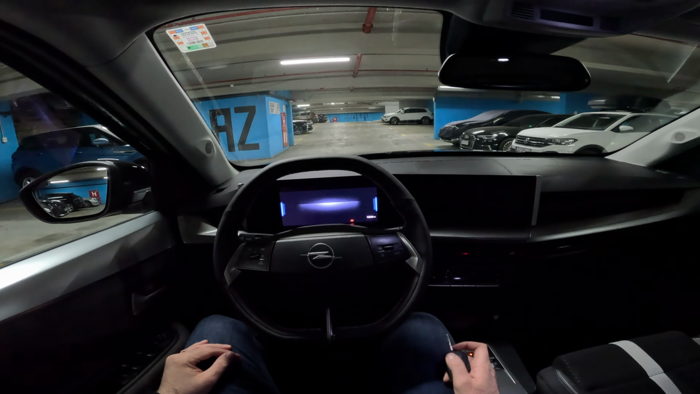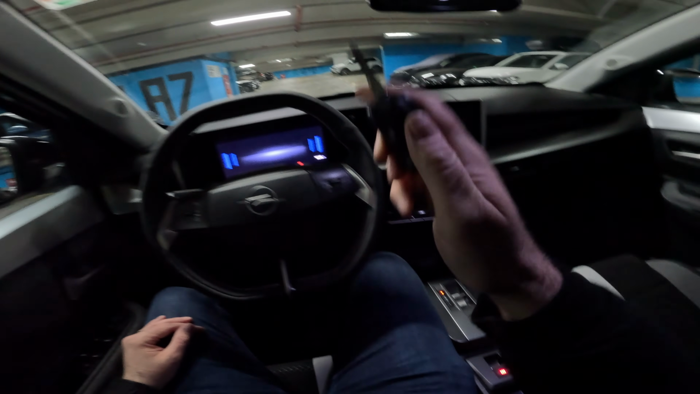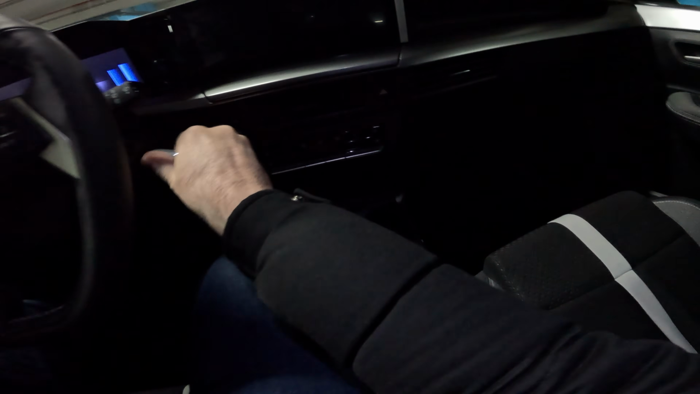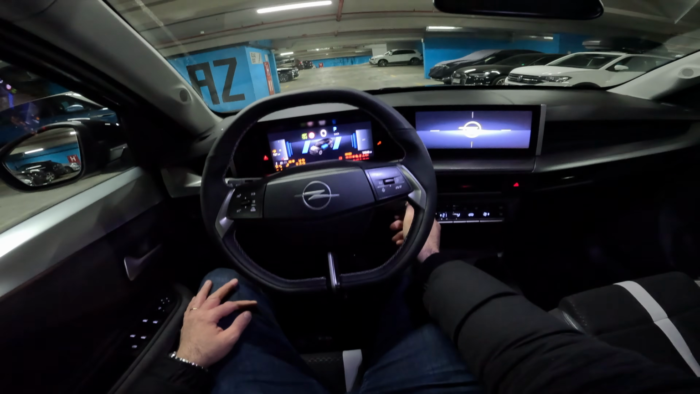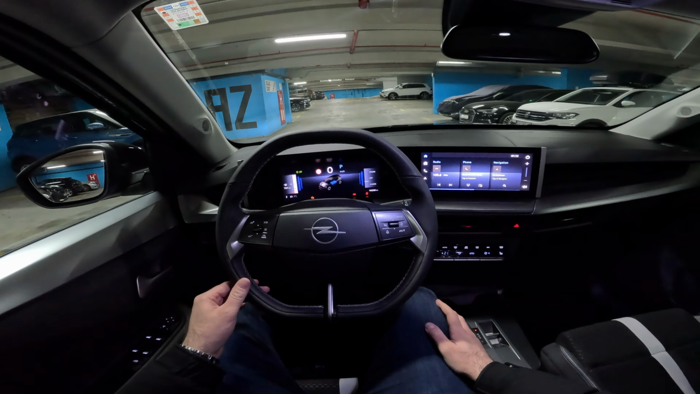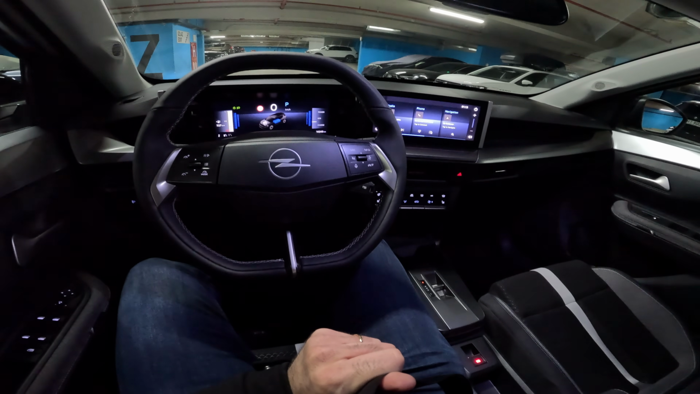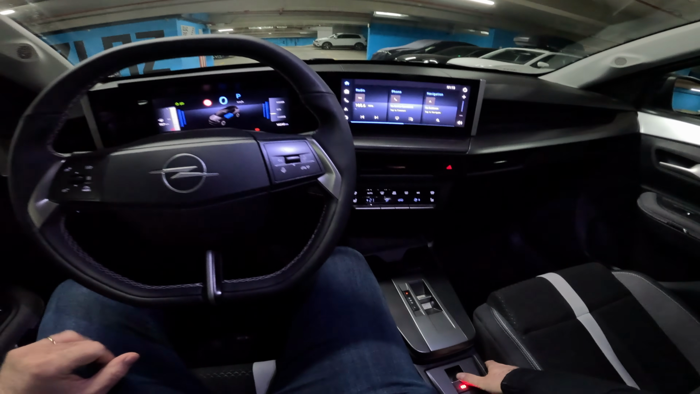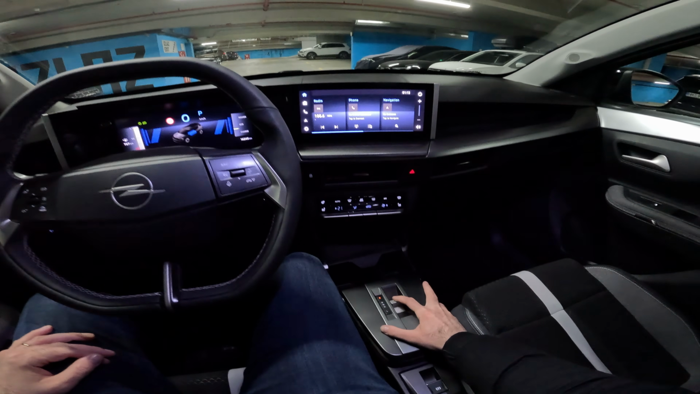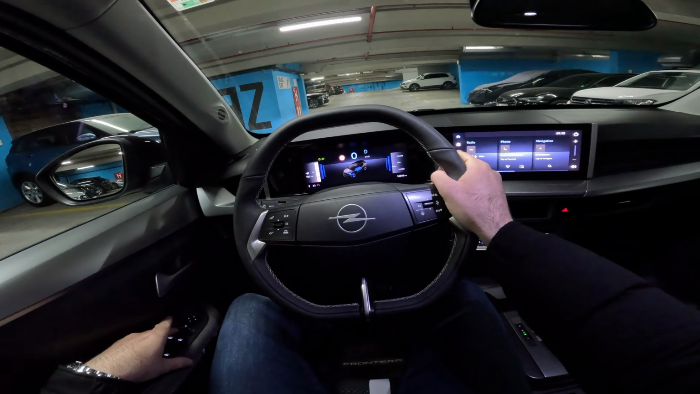All right, then here is your view as a driver. I have the key here. It is the physical one. You do need to insert it in here in order to start the car. So that is what I'm gonna do now. Put on my seatbelt and we are ready for the driving. Put it to drive and off we go.